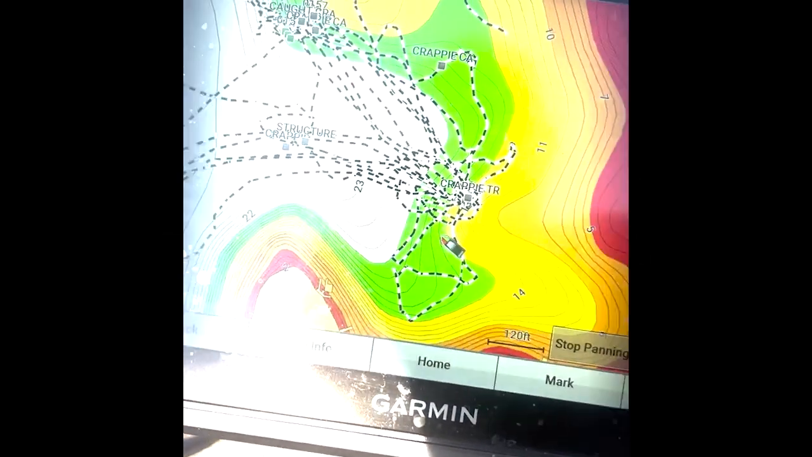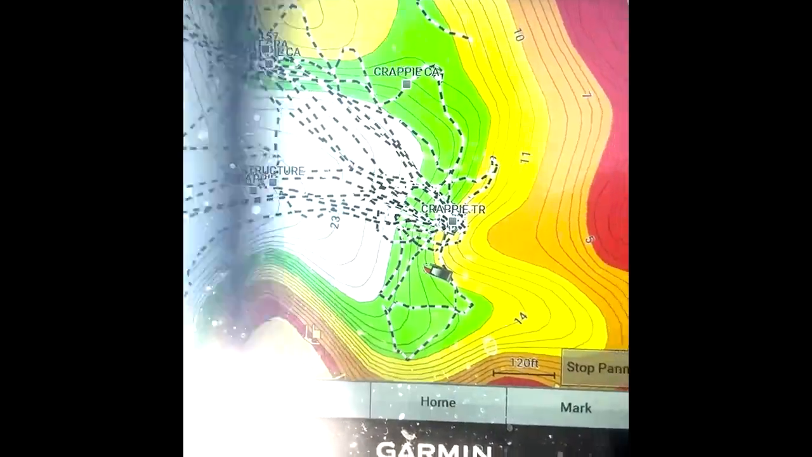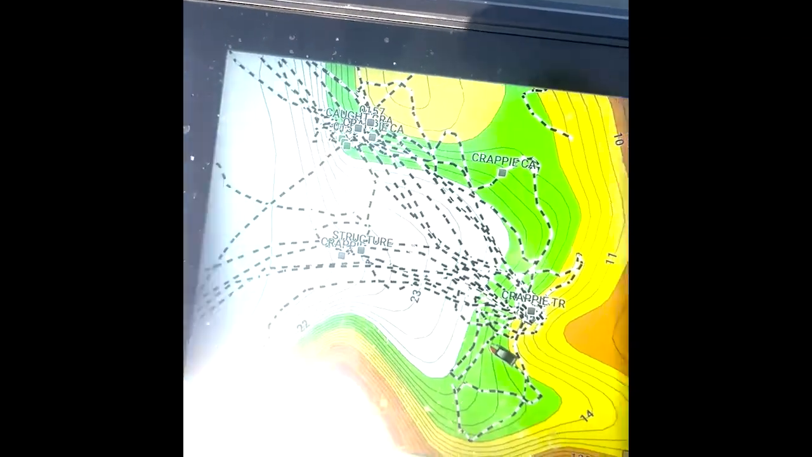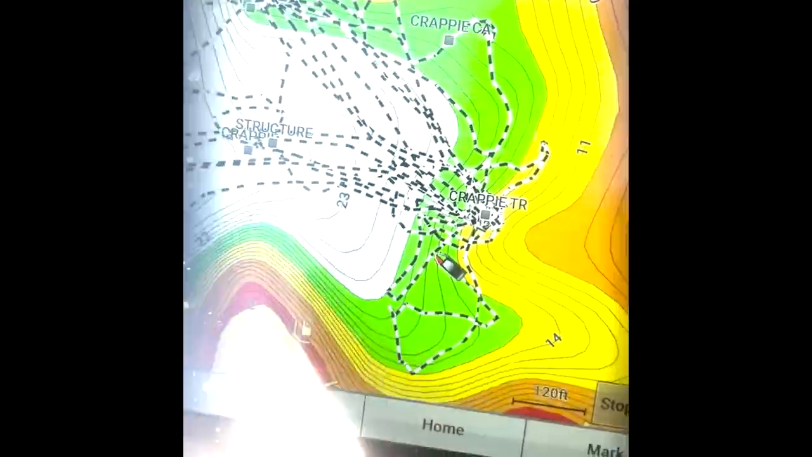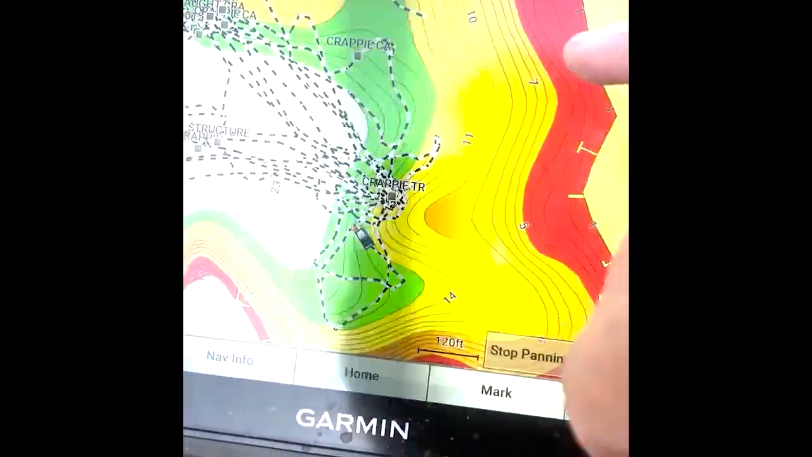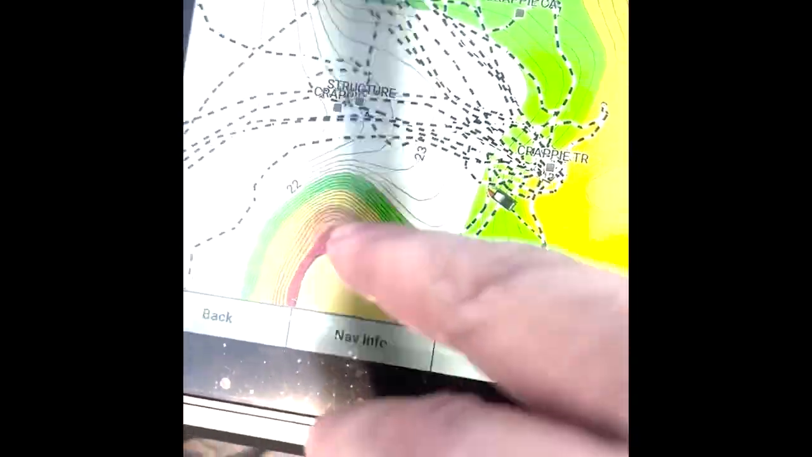So if you take a look now at this, it's probably flashing on here, it's picking it up there. You see I've kind of gone off to this green. So the yellows, when you start getting into 14 feet of water, I'm not really scoping that. I'm not saying there's not crappie there, there may actually be, but the ones that I've had biting have been between 16 and 20 feet of water. So that's where I'm going to spend my time scoping.